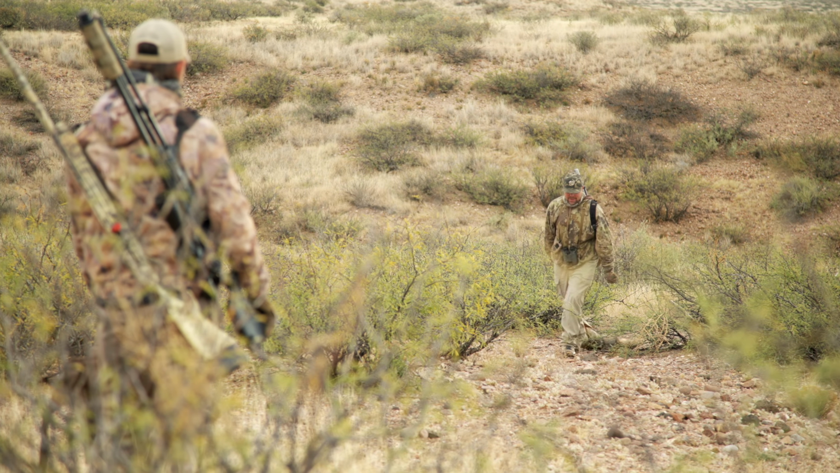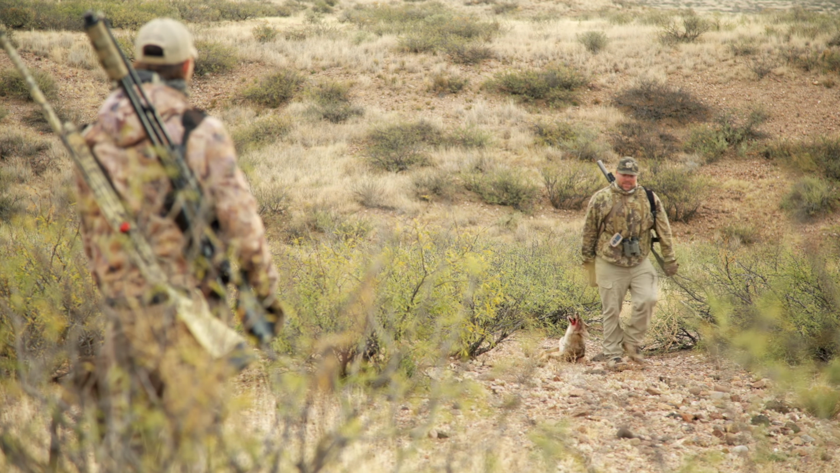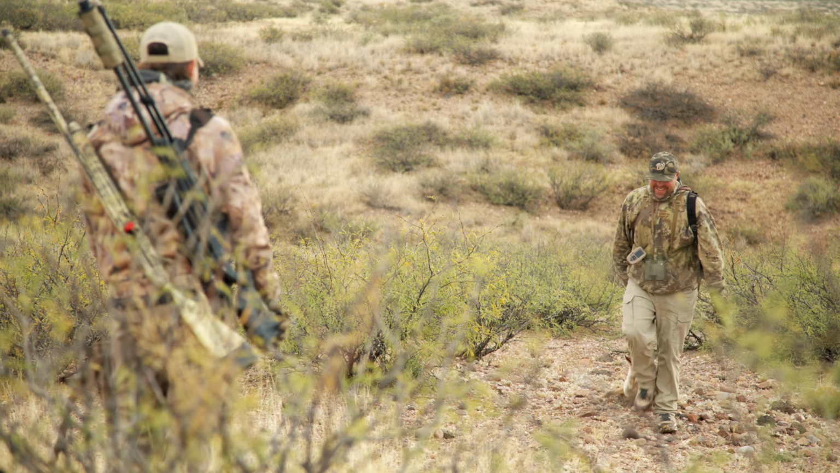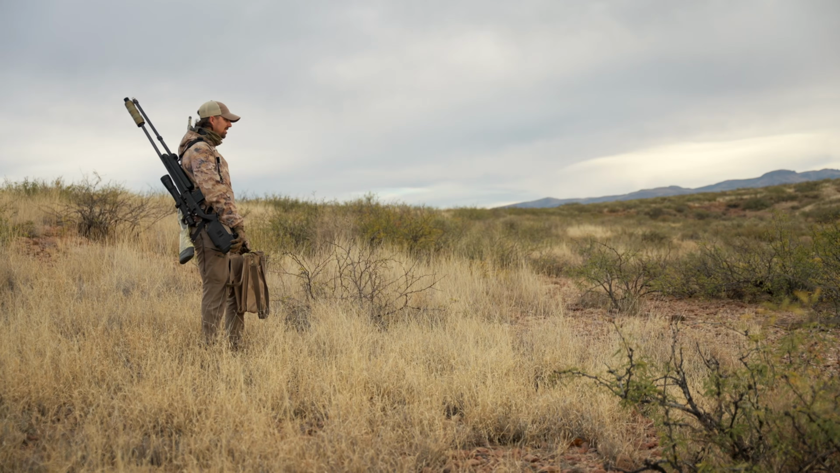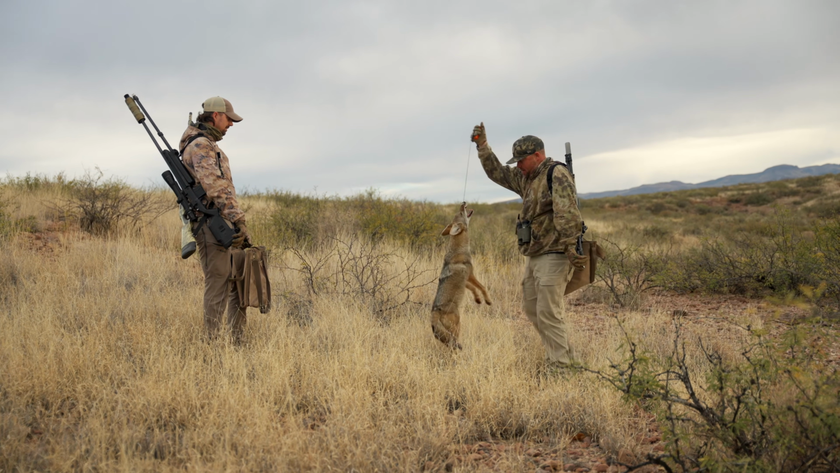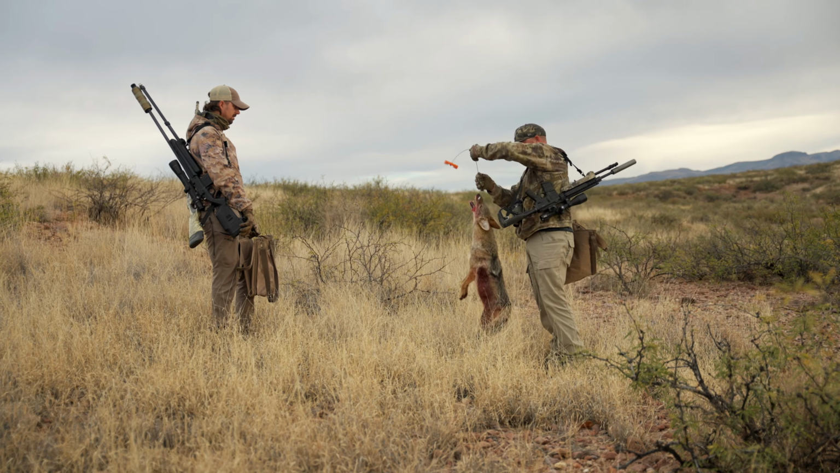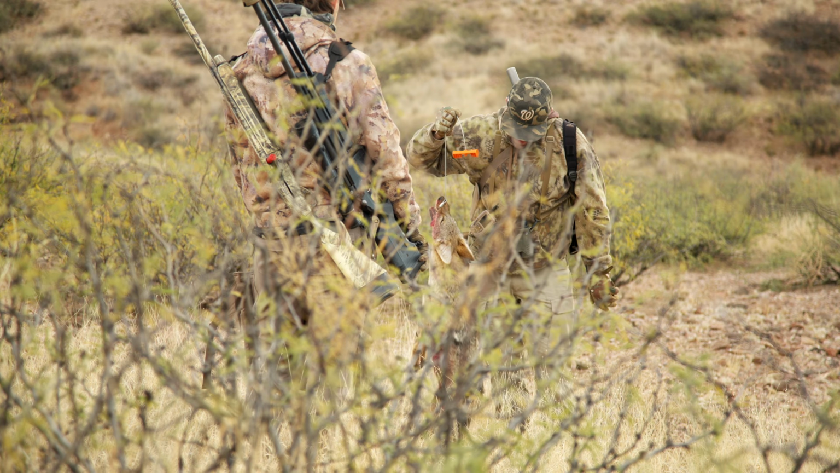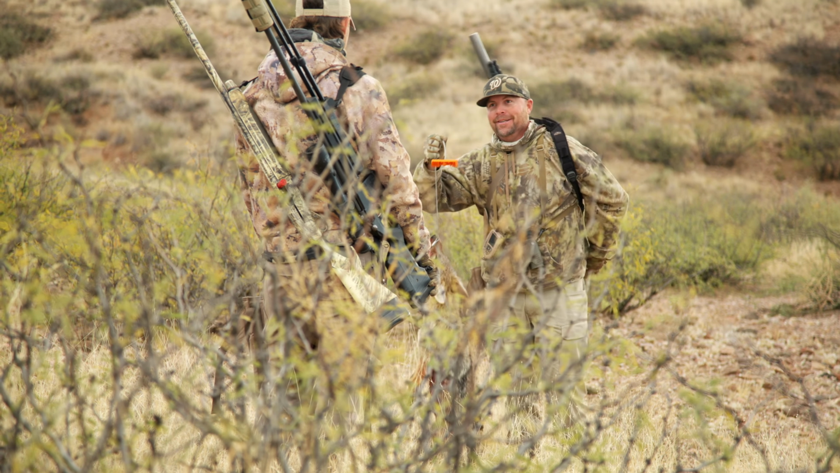A monster. Yeah, that's why it looks so far over there. He's the size of a house cat. Did you lung him? Yeah, I just got him right behind the shoulder. Normally those 53s don't have a chance to do that, but that coyote's a little thin.